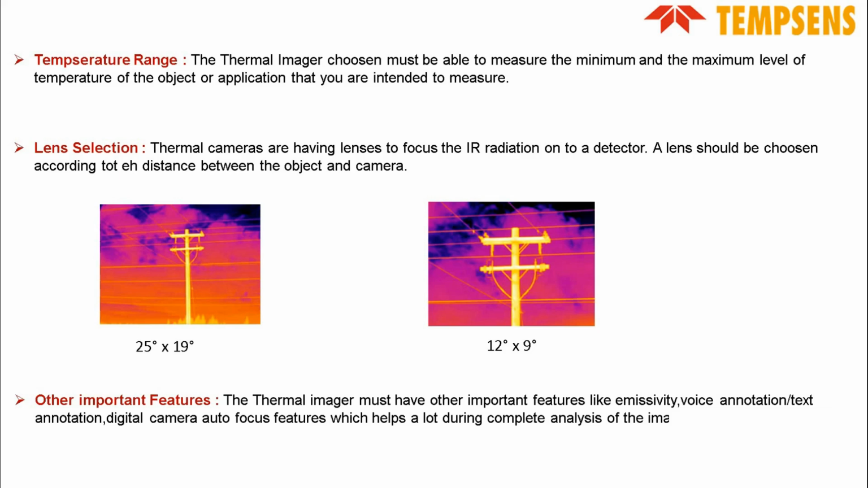Lens selection. Thermal imagers have lenses to focus IR radiation onto a detector. A lens should be chosen according to the application. If your application requires a narrow field of view, or if it requires a wide field of view and the distance to the object is not that much, then in those applications we would require a wide lens. So the lens should be chosen according to the application.